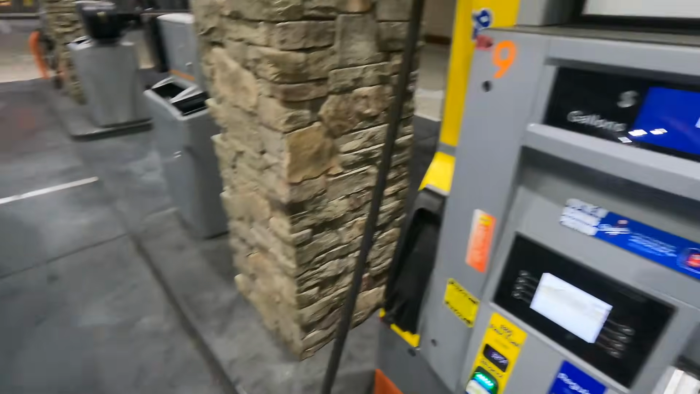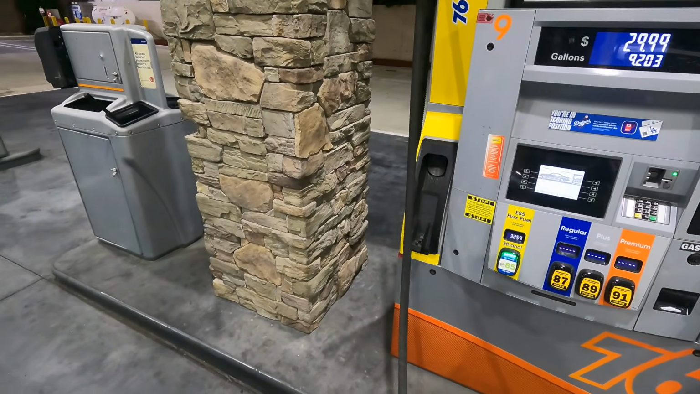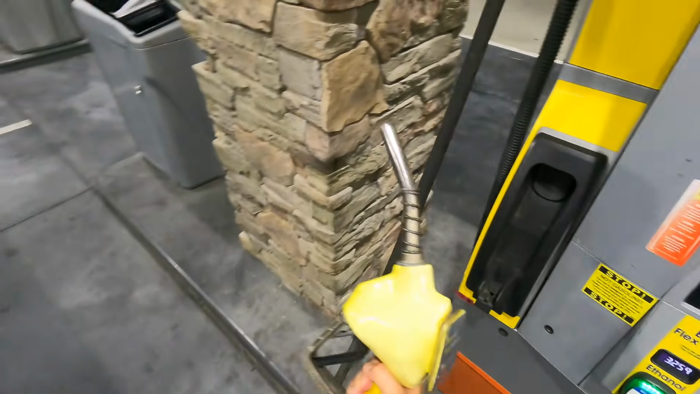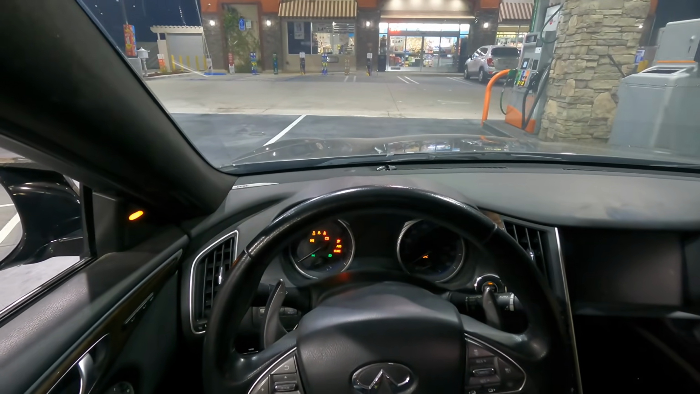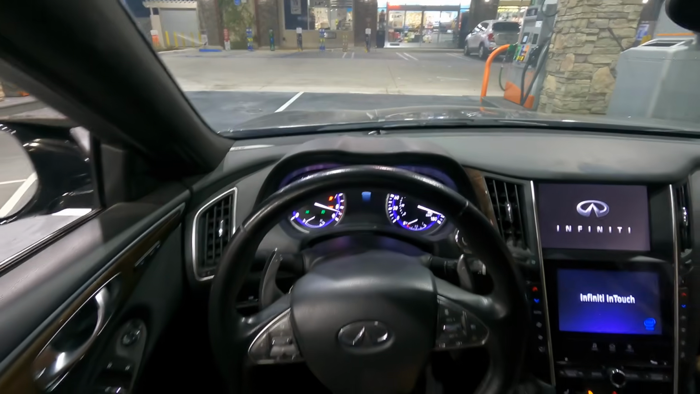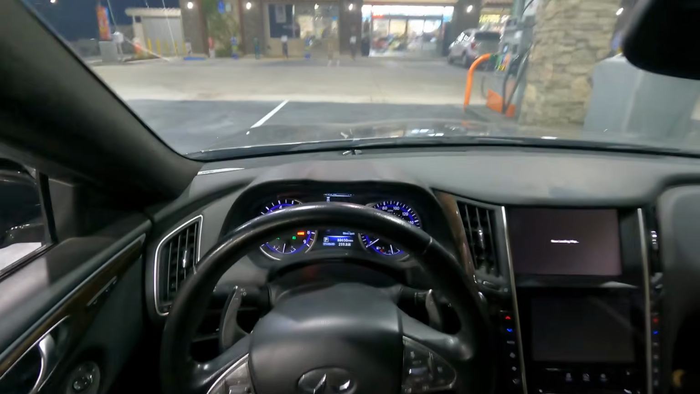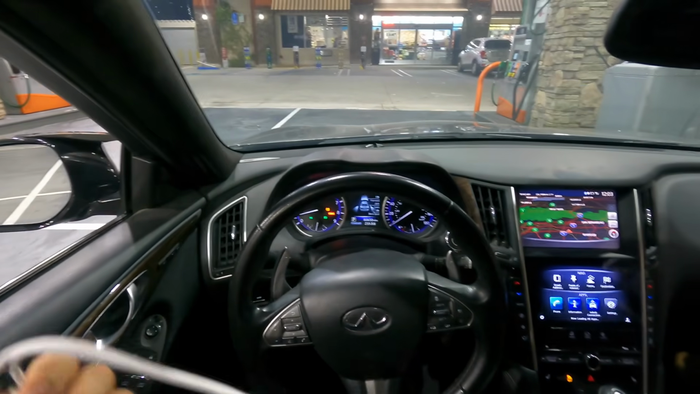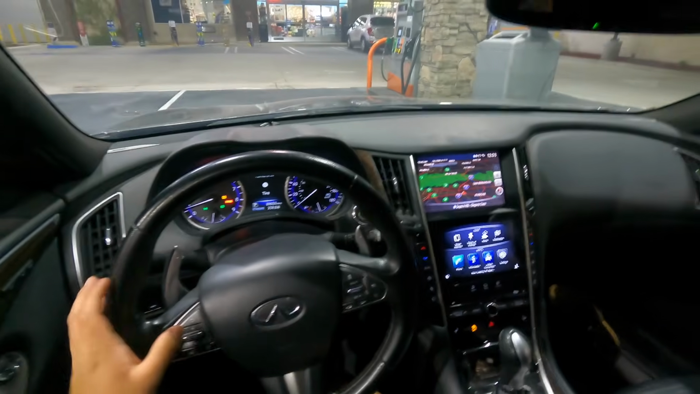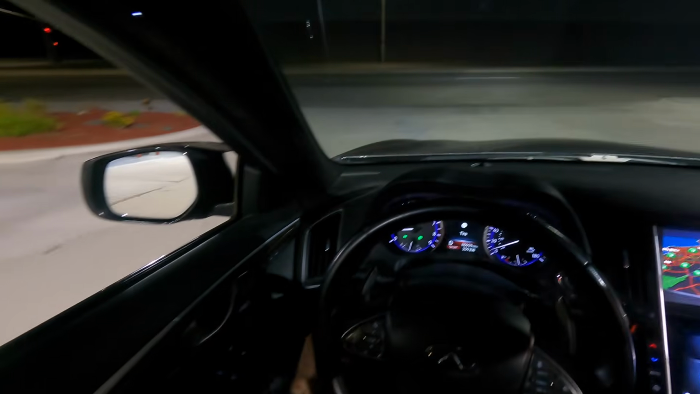All right, I'm just gonna pump 30. Let's see what 30 bucks gets us. It's pretty much empty. All right, let's see how much we got. Oh, yup, not bad for 30 bucks. I was pretty much empty. That's one of the reasons why I switched over to 85. Gas is cheaper. It does burn a little bit quicker, but it's nothing too crazy. And I feel like you do save some money on the pump. So let's put this thing in sport mode.